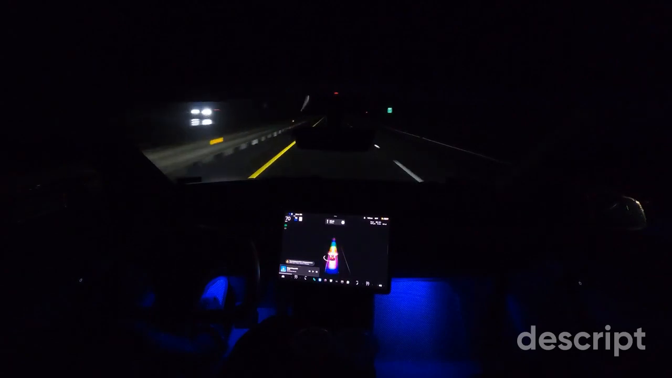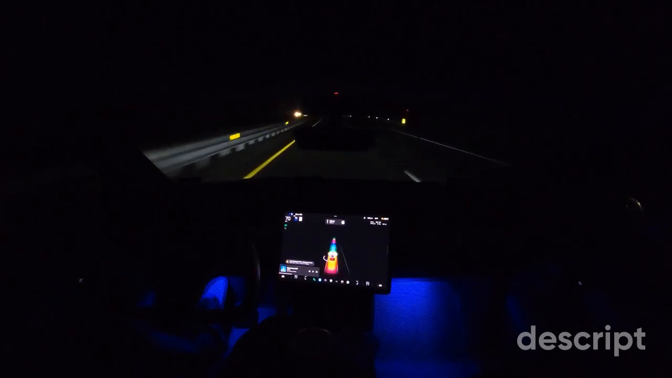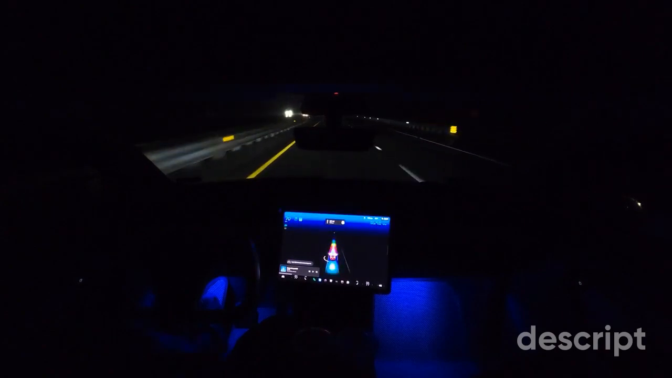My goal is to one day produce content for full self-driving beta in a different state. We can definitely do Rhode Island. Once we get this version 11, we can even do interstate travel into New York, something like that.